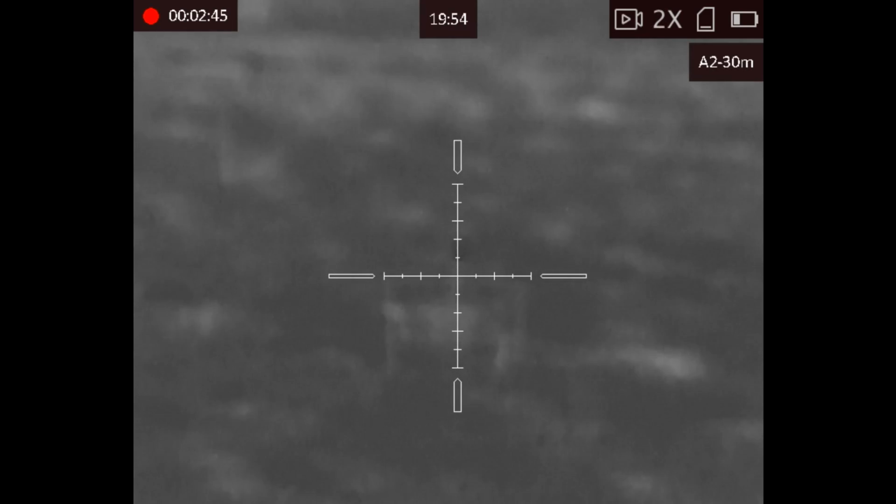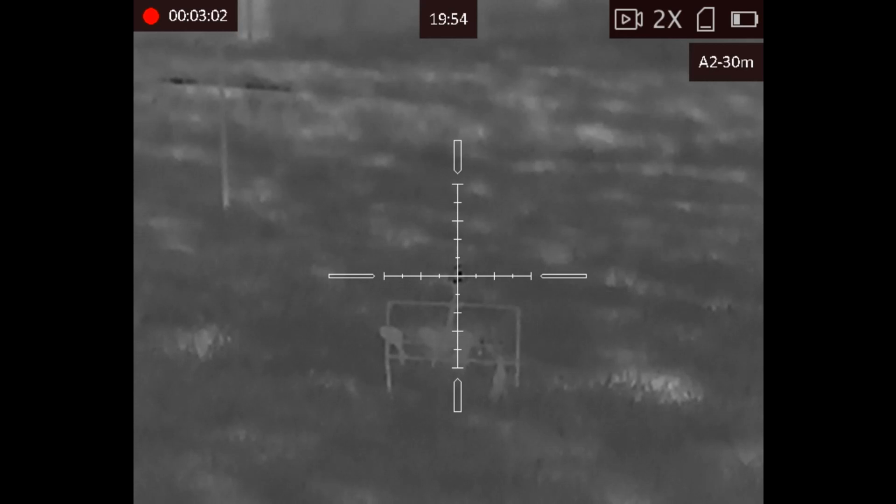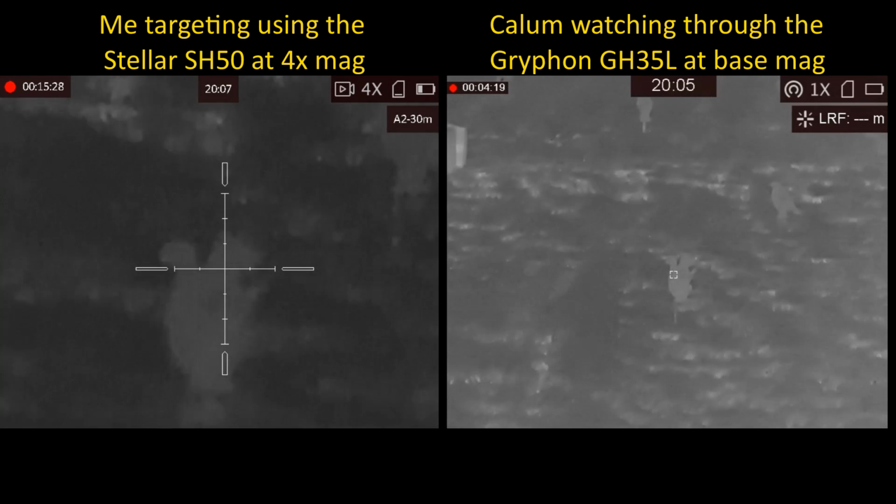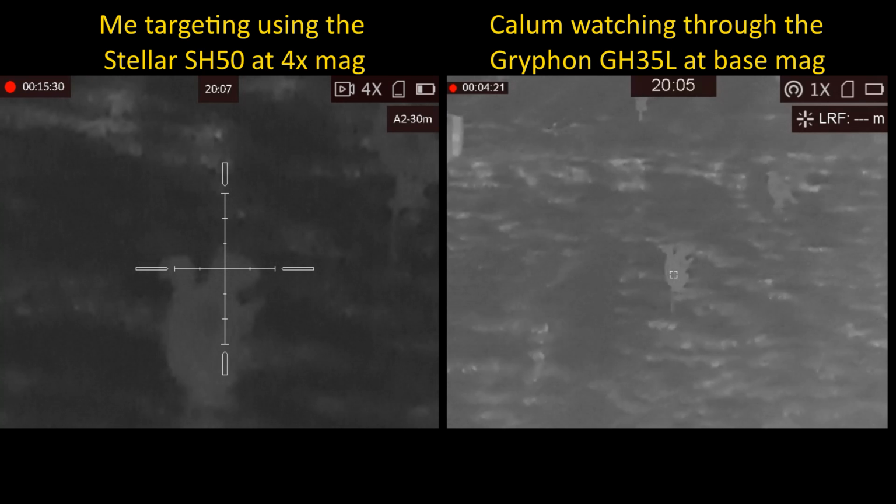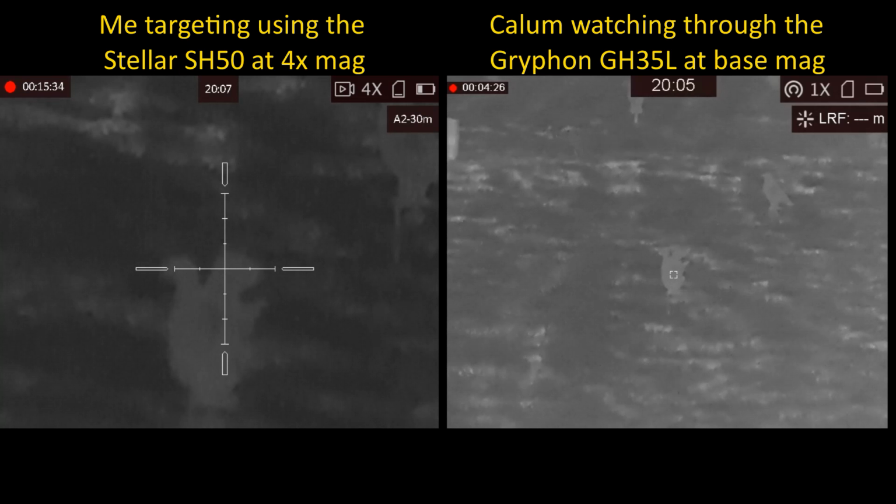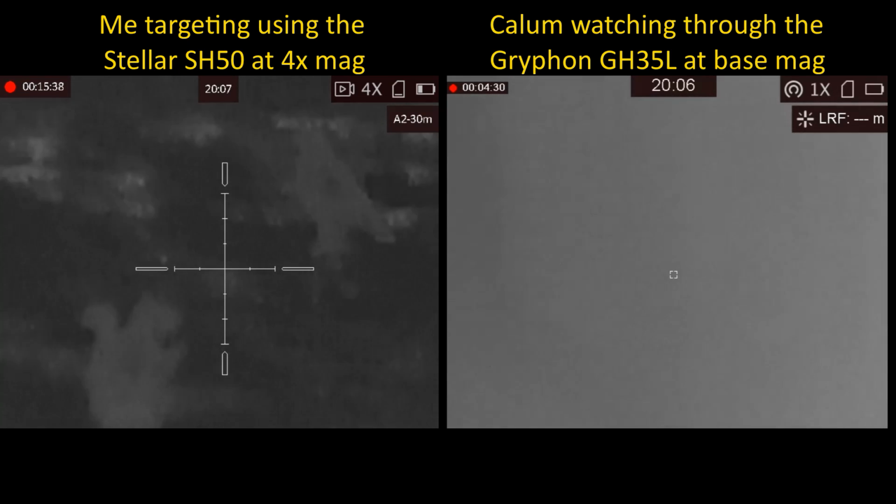Resetting an array of pop-ups at about 18 meters, I believe. Here I target the head of the squirrel with the Stellar, and Calum is watching for the impact through the Gryphon. Yeah. Did you see that, yeah? Yeah, you see the flash of the pellet.